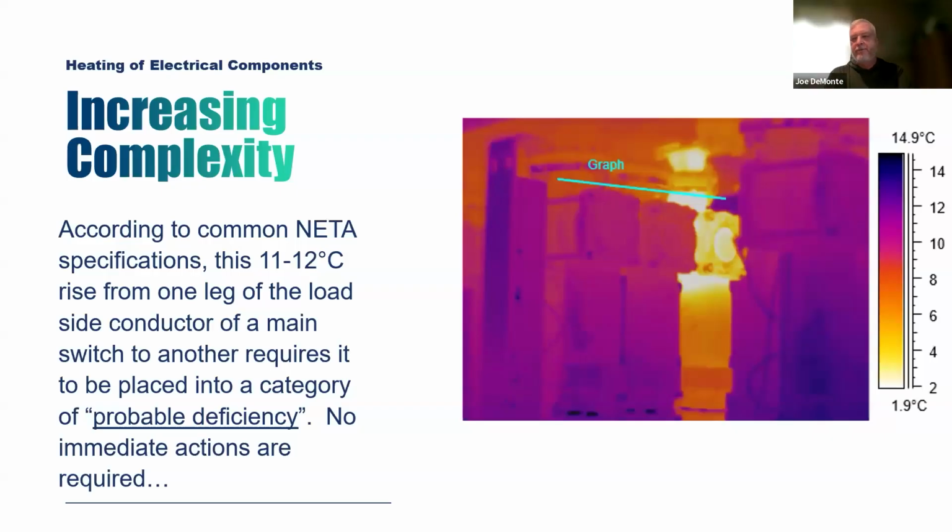So let's give you an example that I took probably 20 years ago. I'll give you the visual of what this looks like, but they're armored conductors at a military base. And I see on these armored conductors a temperature difference between the phases. We have about an 11 or 12 degrees Celsius rise as it stands.